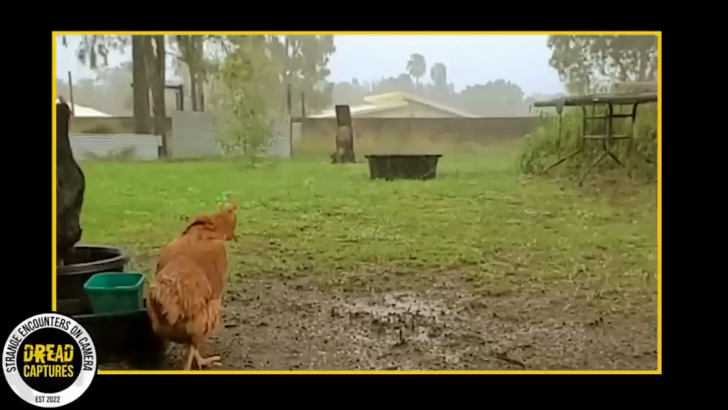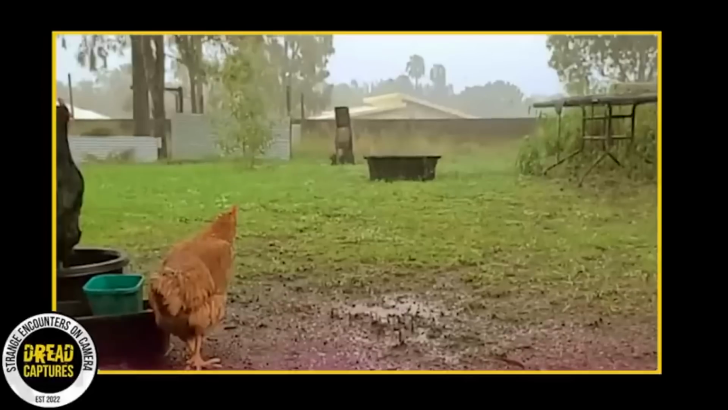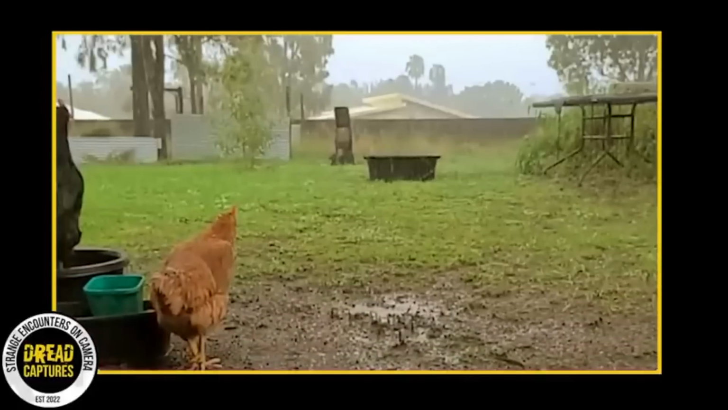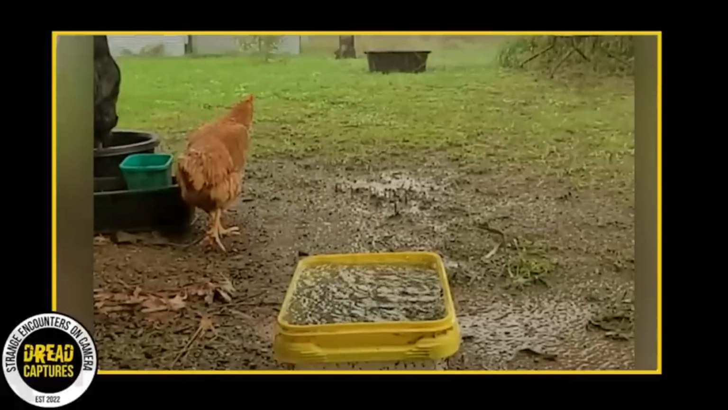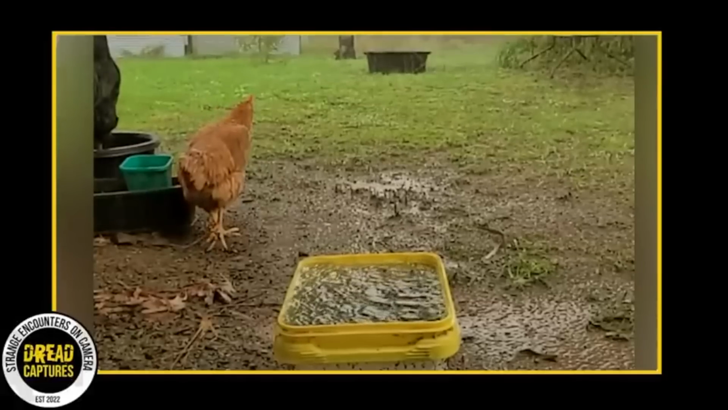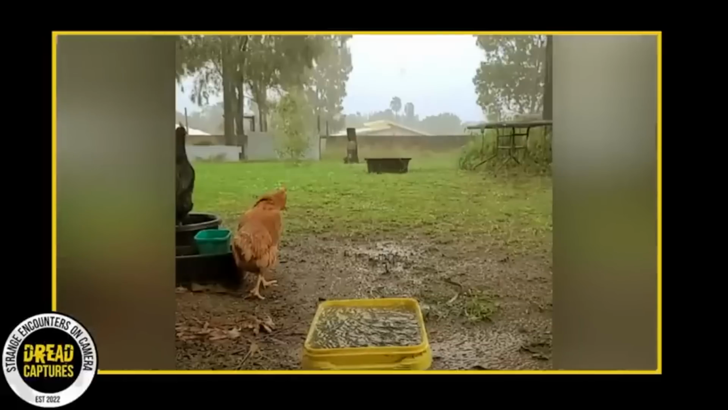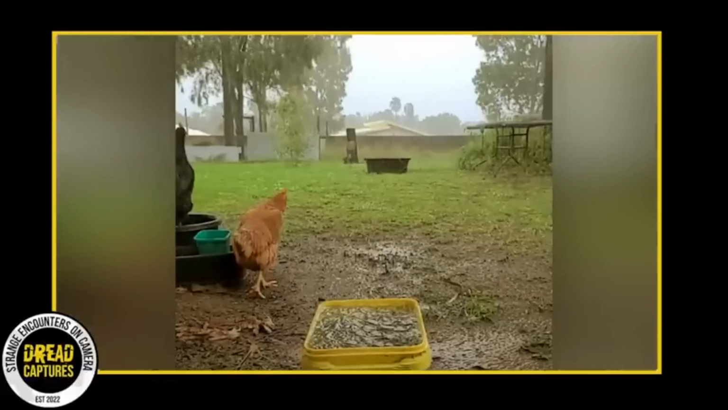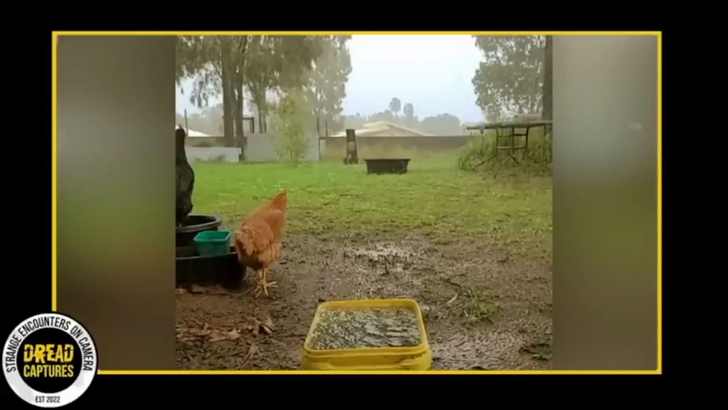Lainey recently shared a clip on Facebook, showcasing her chicken in the backyard on a drizzly morning. At first glance, the video might seem rather ordinary, a simple moment captured on a damp day. However, if you pay close attention to the horizon, you'll notice something peculiar, an unidentified object swiftly moving across the frame. Given the rain and the gloom, it's easy to miss this detail.